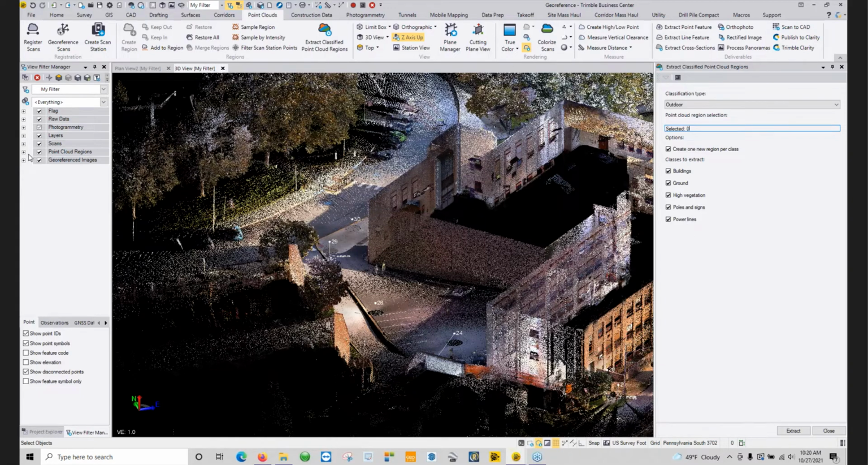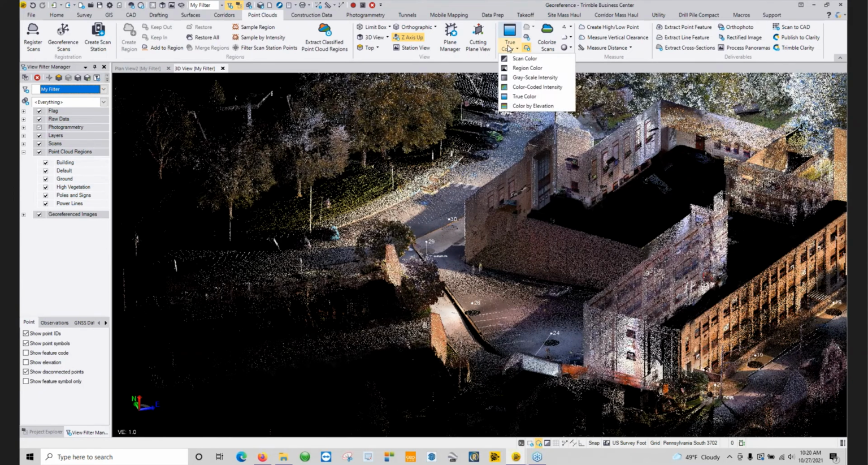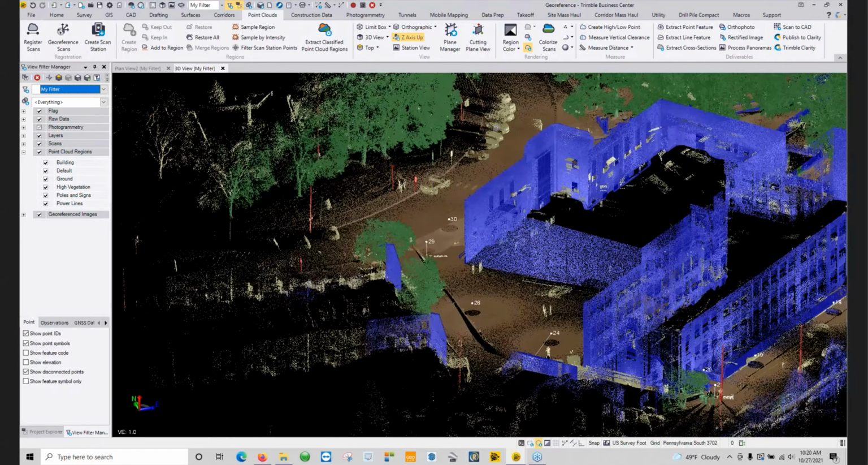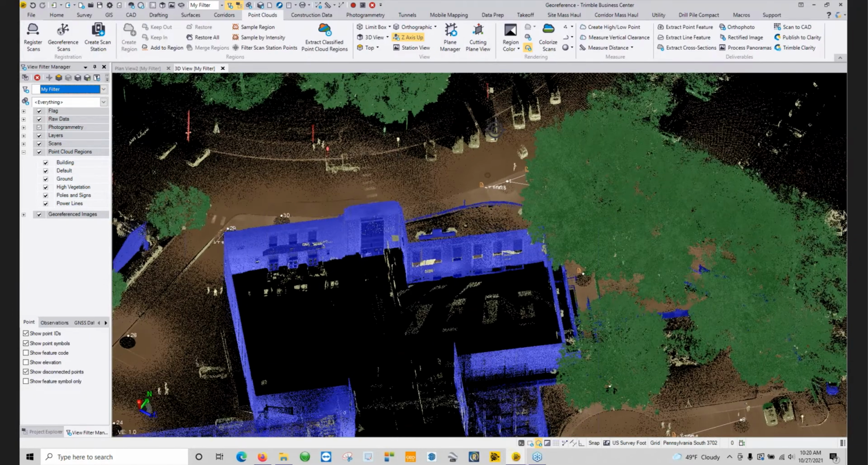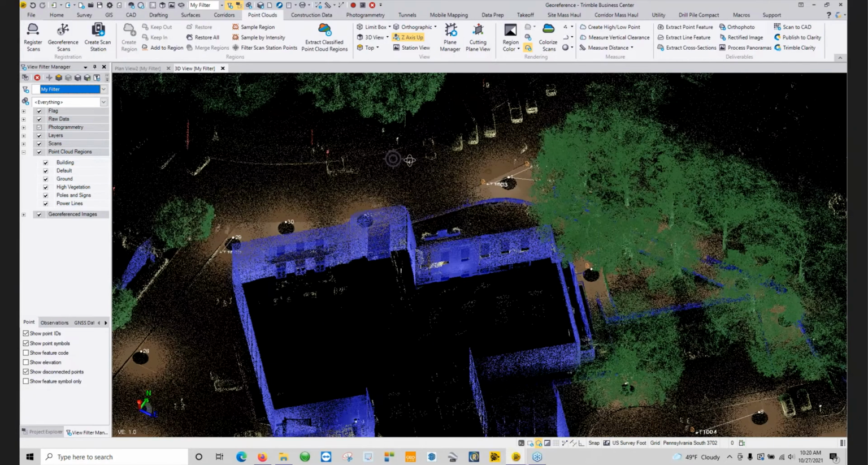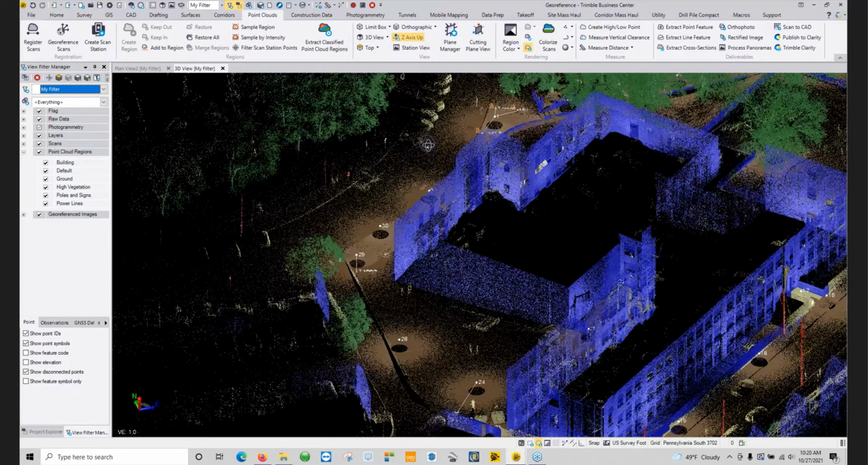So in the filter manager, if I expand out my point cloud regions, you'll see all those things are turned on. What's nice about it, if I change my color here from true color to region color, anything that does not fit within those classifications is going to stay within the default region. And the default region is shown by kind of like this, I don't know, odd green color.